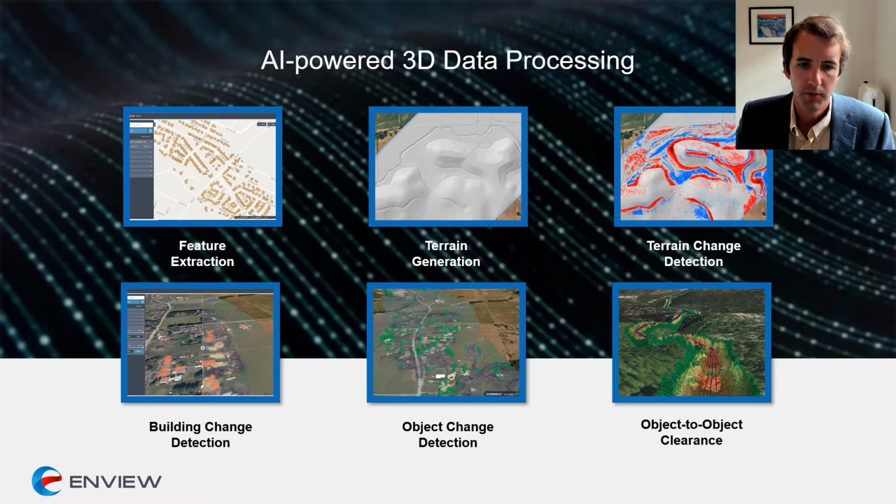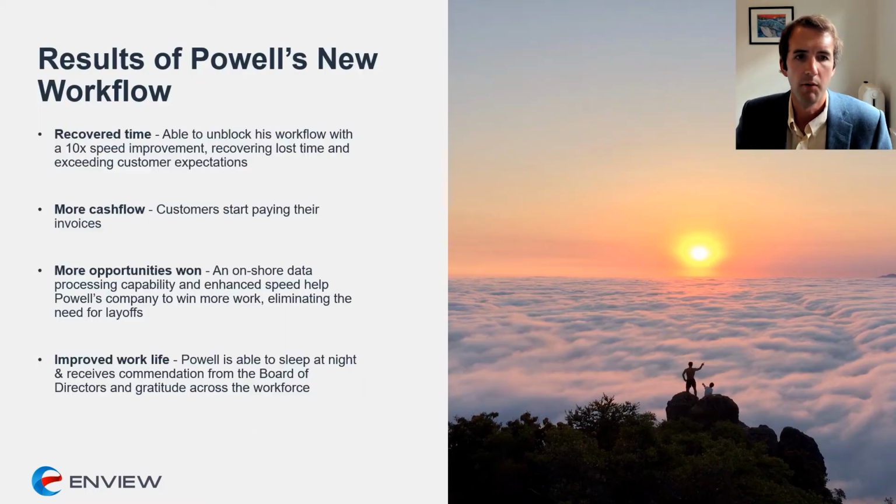So what are the results for Powell? Well, firstly, he has recovered a whole bunch of time. With Enview, he's seeing about a 10 times speed improvement over outsourcing the data. This allows him to both recover lost time and also exceed his customer expectations. So he's really been able to do a U-turn here with his client management. There's also enhanced cash flow. The customers start paying their invoices as a result of the project no longer being late.